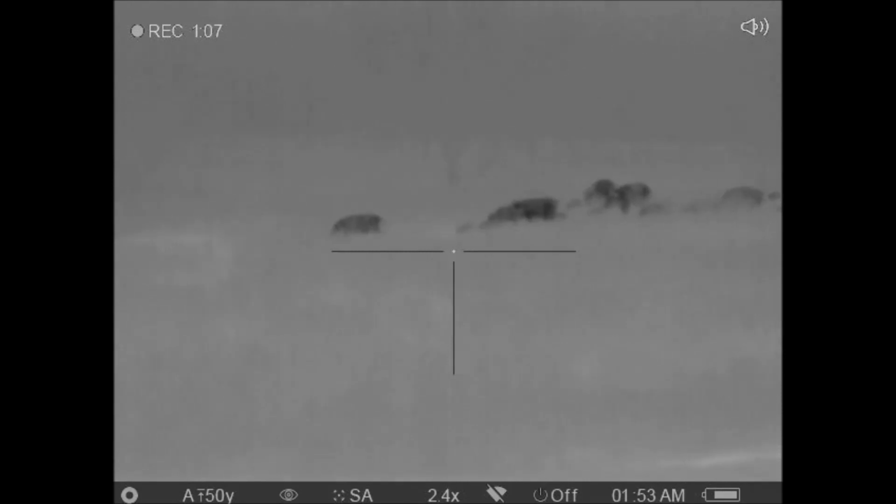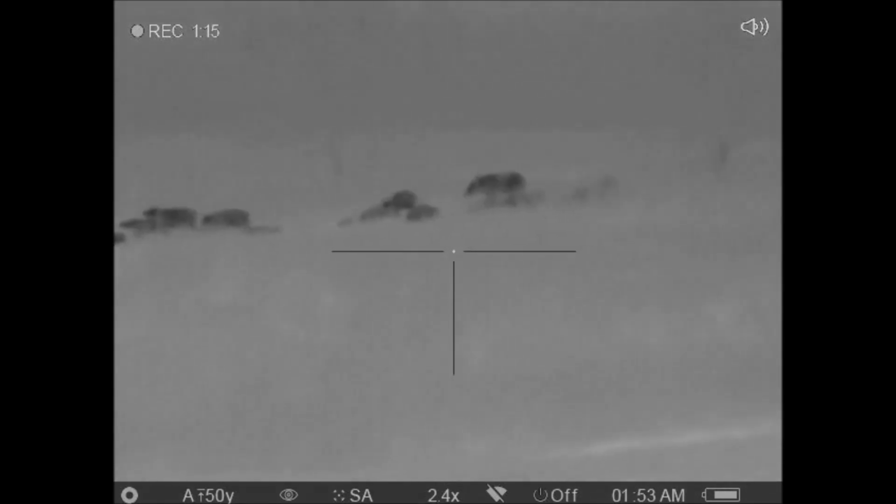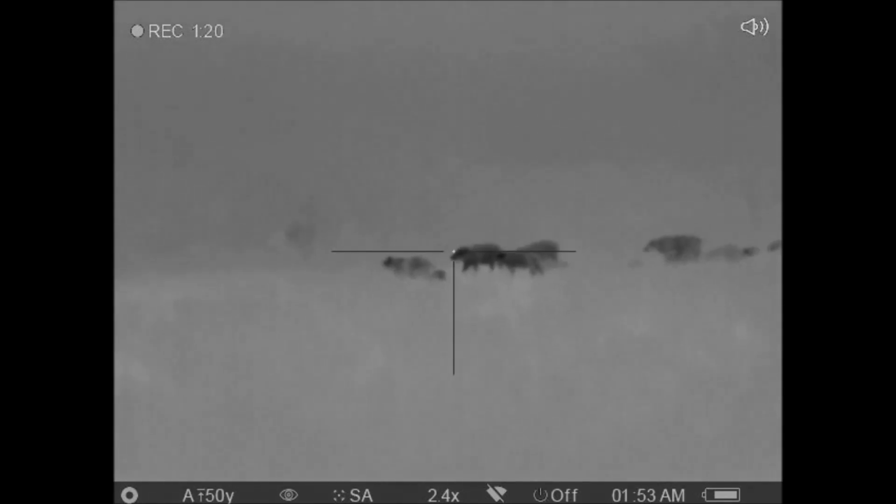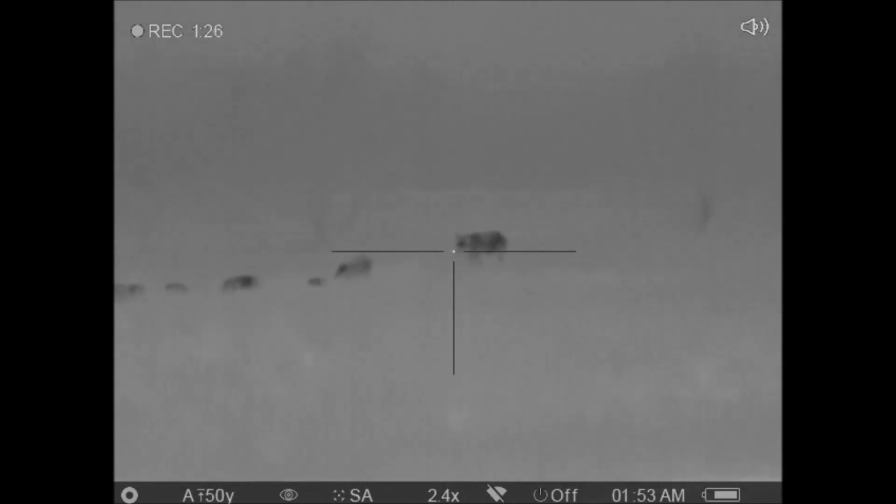Now this is the view from Erica's rifle. The sounder's going to start moving off to the left, which is not the direction that we really want them to go because of the equipment off to the left. You can see the boar in the back of the group and the sounder's moving away from them. Because of this direction of movement, Dave explains to us that we're going to get one shot and one shot only on hogs that are in this area and none that are moving to the left. But if they move to the right, we might have a shot.